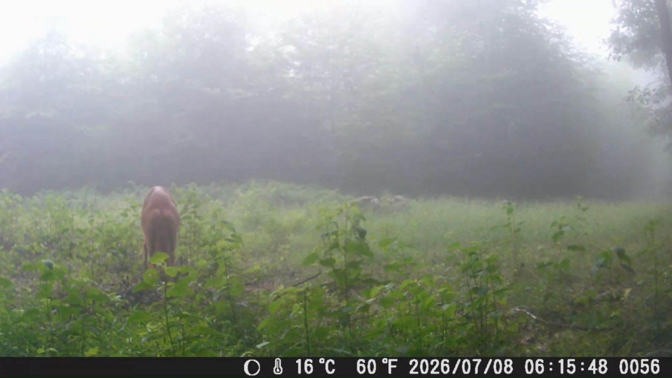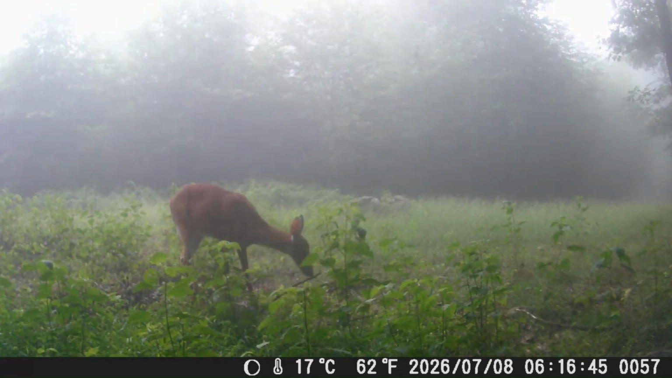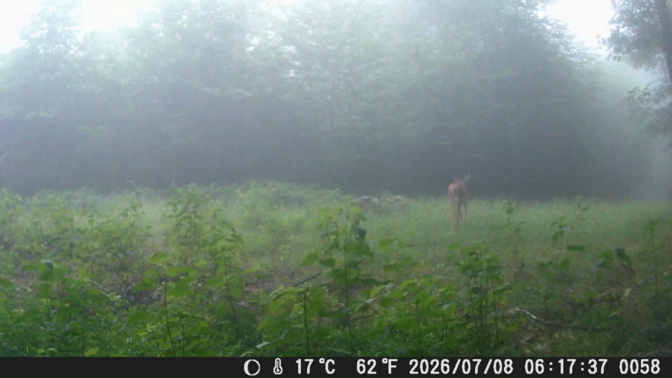Doe in here feeding. Wandering around in here feeding on whatever shrubs or weeds, whatever is in there they like.